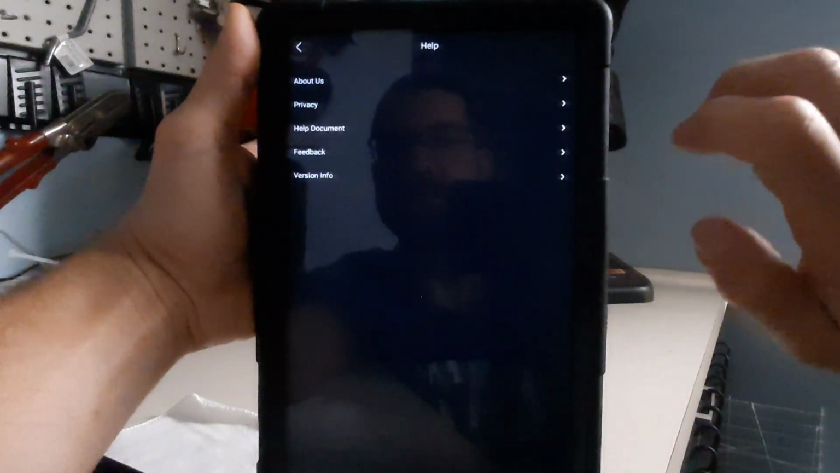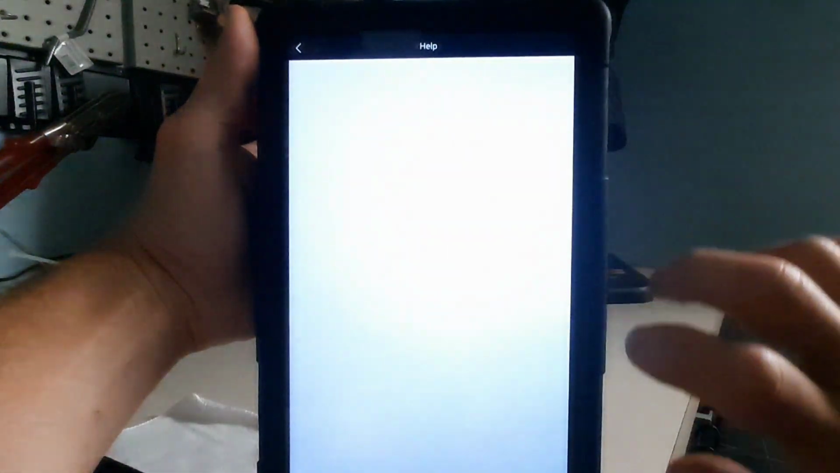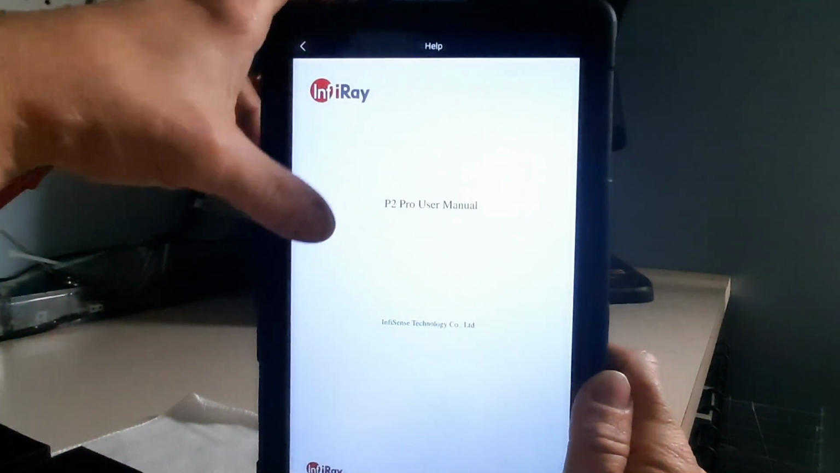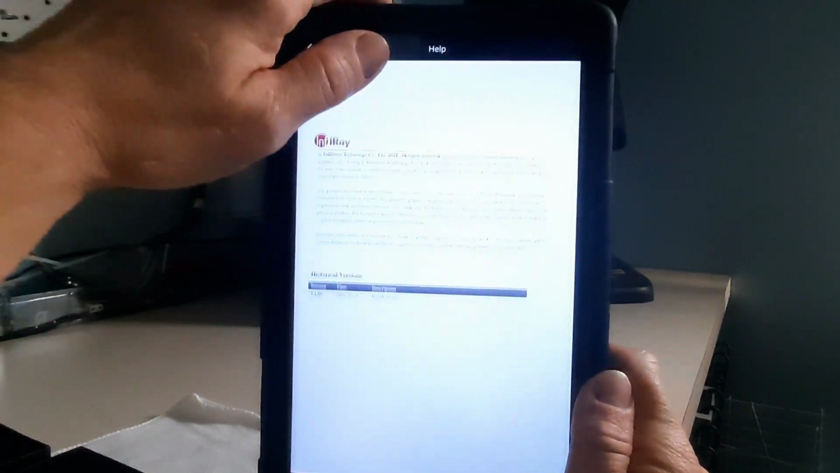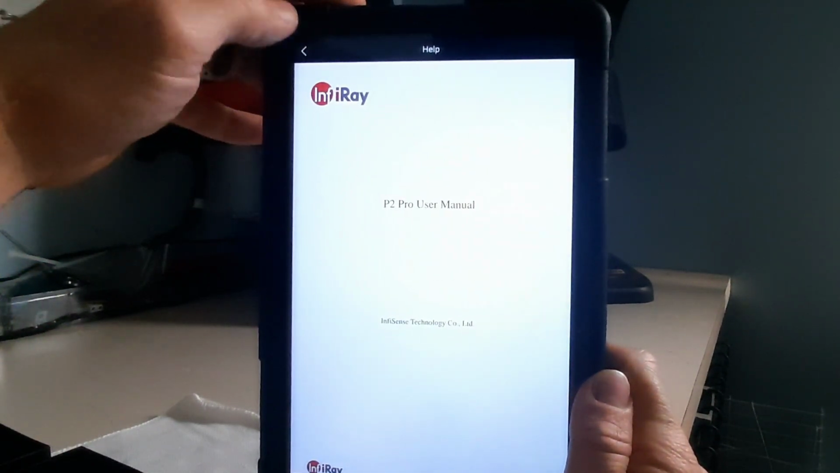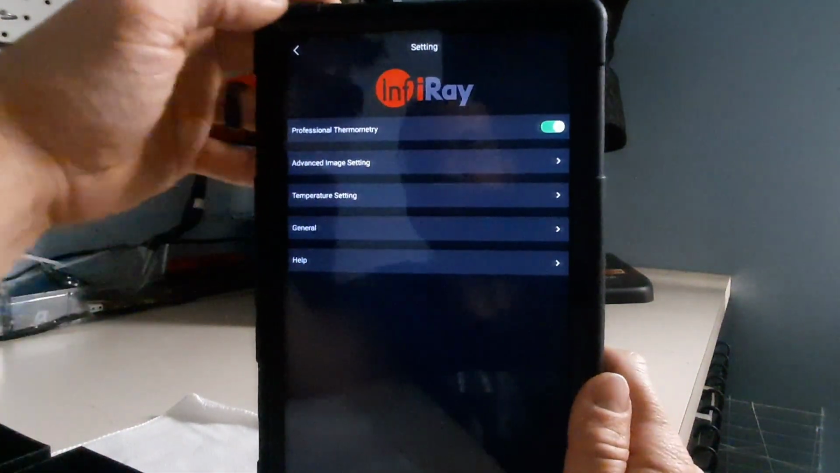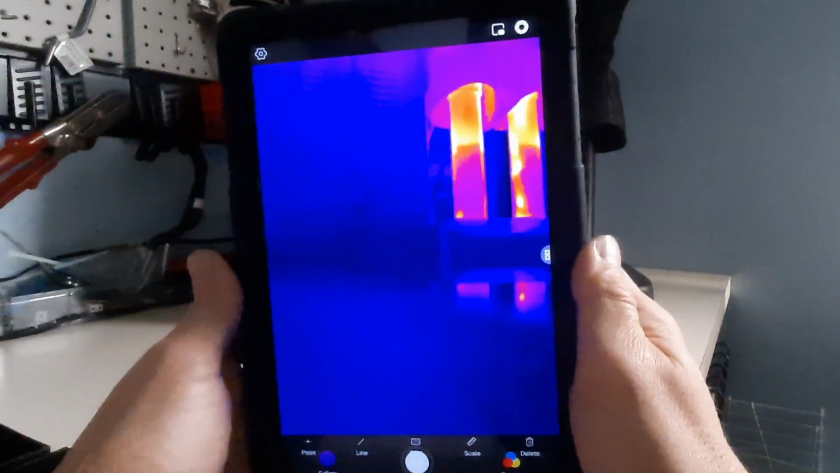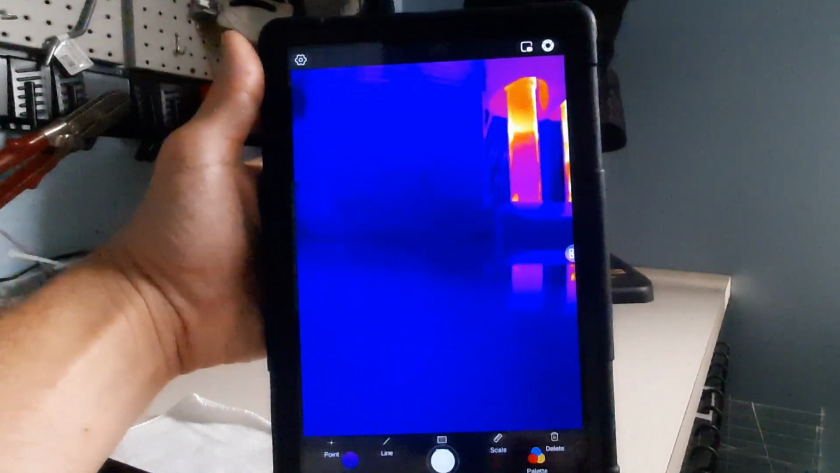The help is where you're going to find all the information on the app, and it will bring up a whole list of information and your user manual. So that's where all the information is. There's not a whole lot in the instructions that come with it, which I like, because I'm not a guy who does instructions very well. I like to just plug and play, and this made it really easy.